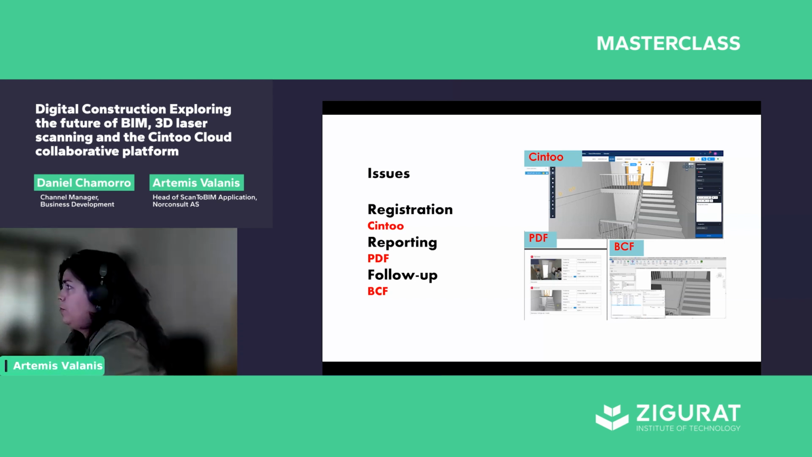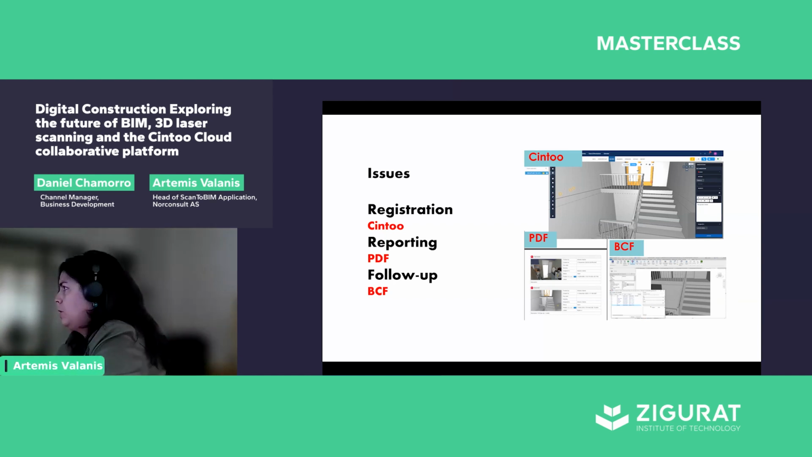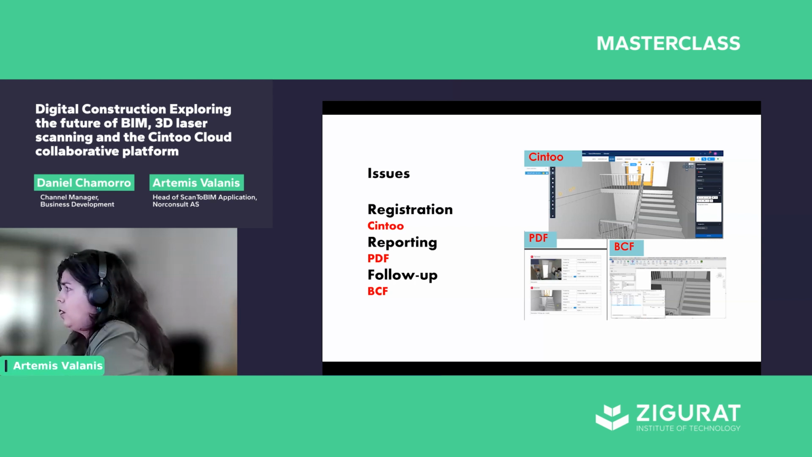The functionality of marking in Cintoo and for reporting in PDF and BCF is, to our view, a very good solution for those who need to both register interesting areas in the model, but also take this information and communicate it to different partners in the project, or to see that an error in design is handled, for example, through use of BCF.